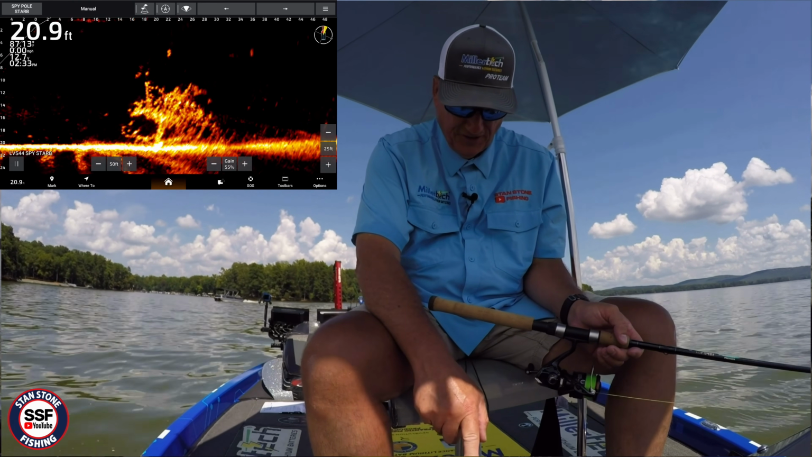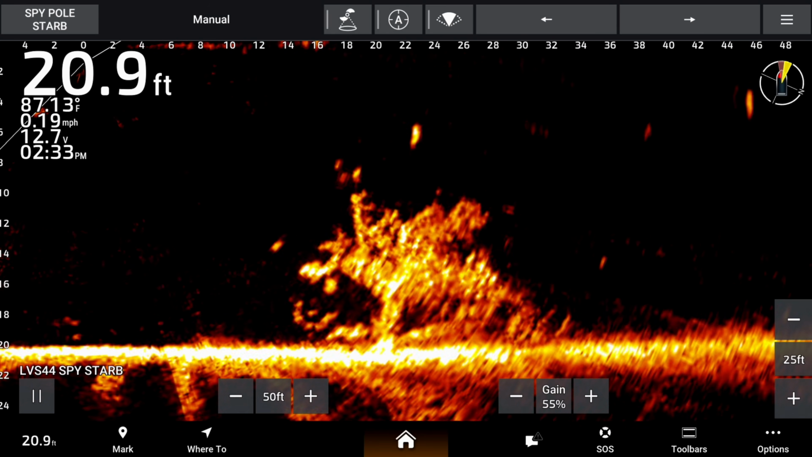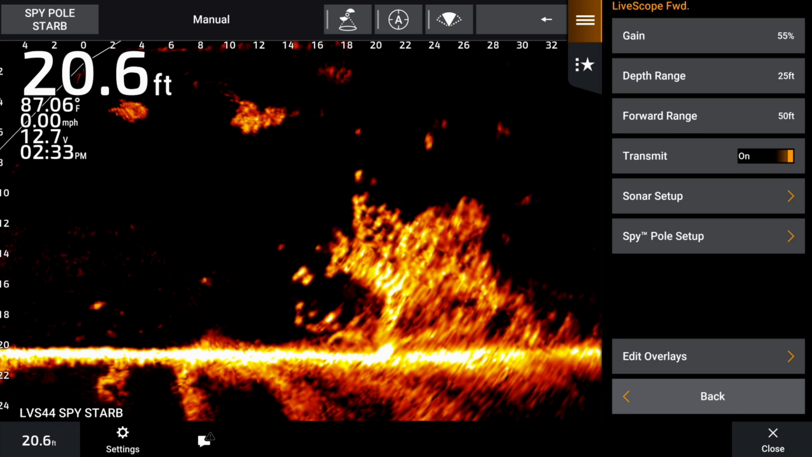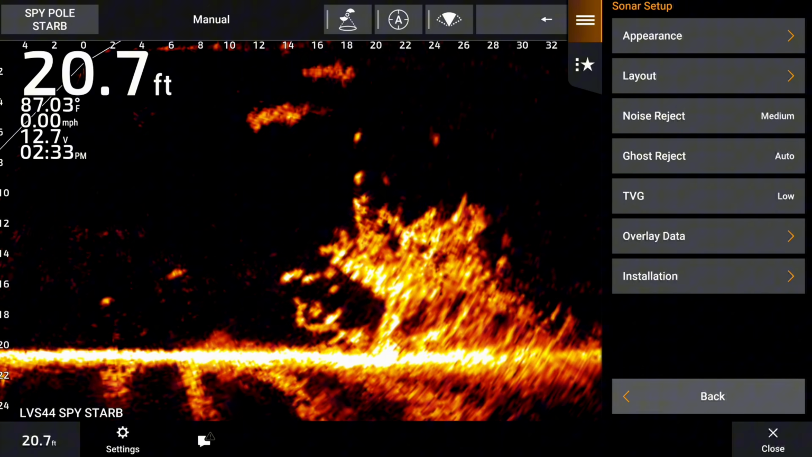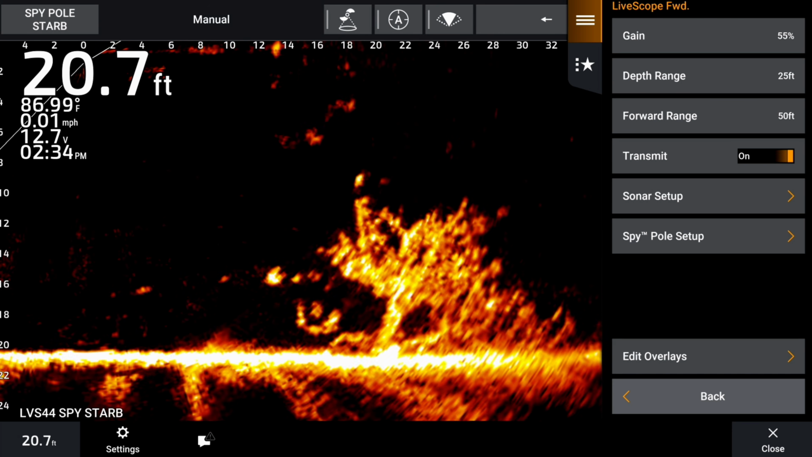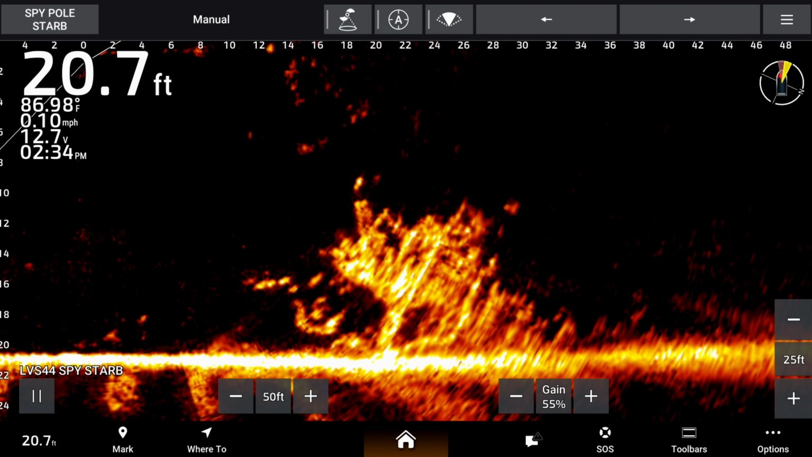Let's go back over the settings real quick. We're 50 foot out in our forward range, 55% on the gain, 25%, 25 foot deep. If we go to sonar setup, we're at medium, noise reject, auto ghost reject, and low on TVG. All the other settings are going to be the same. So we'll go back. You can look at that, kind of see what that looks like.